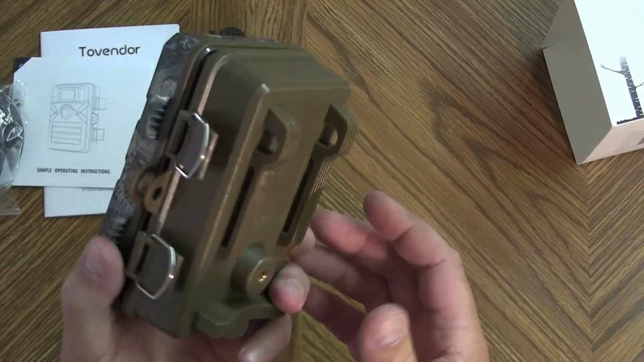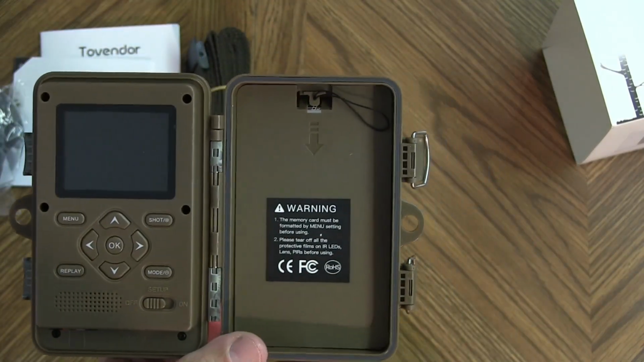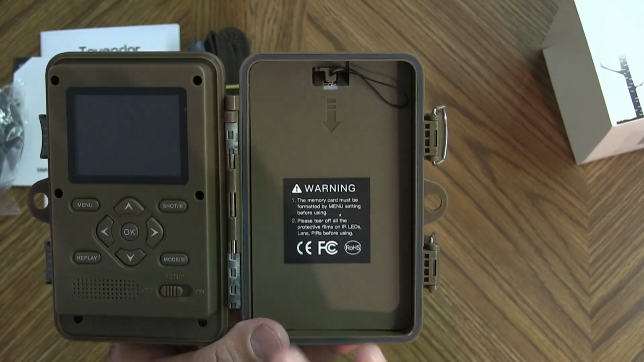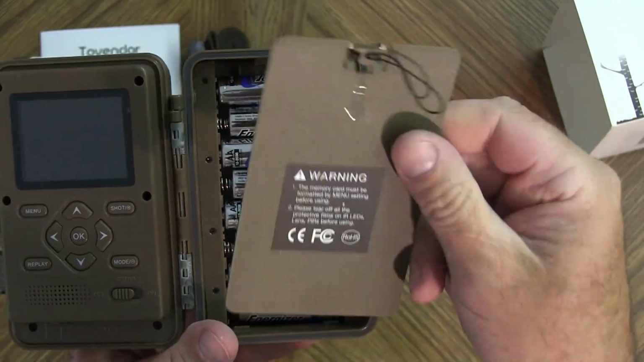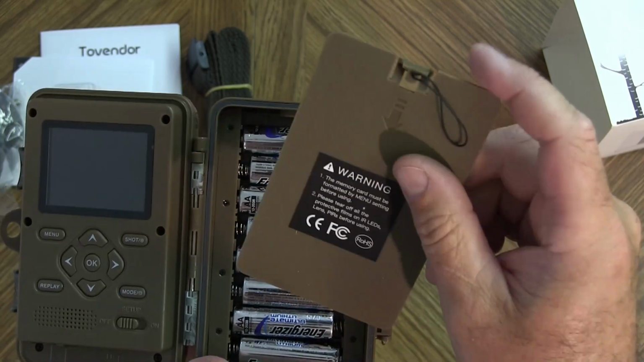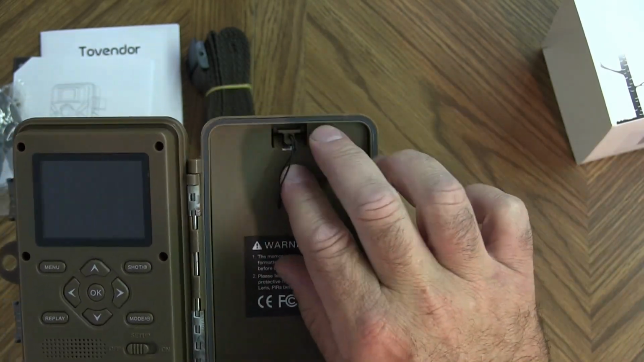Well, here's something unique already I found with this Tovendor camera. It has the battery tray inside the camera, and that's not uncommon. Many different manufacturers have this similar setup, but something that's unique to this camera that I've never seen on any other one is a simple little pull tab to pull your battery cover off. So simple, but yet getting your fingers in here on a lot of those cameras is very difficult. Just adding that little pull tab, way to go, Tovendor.